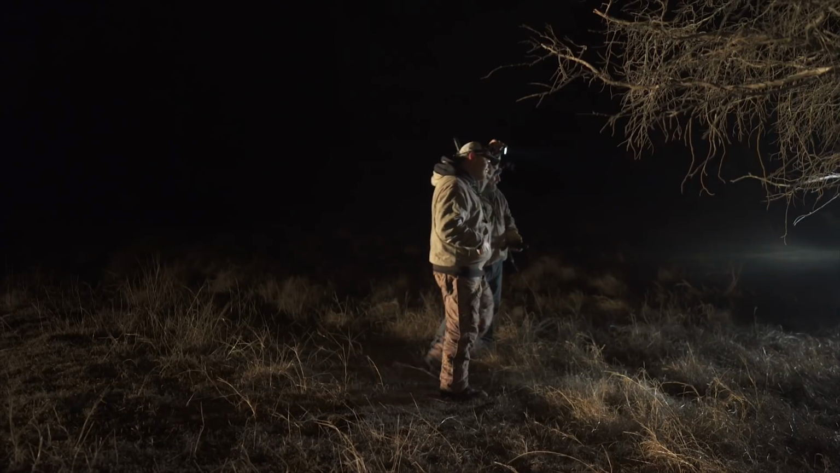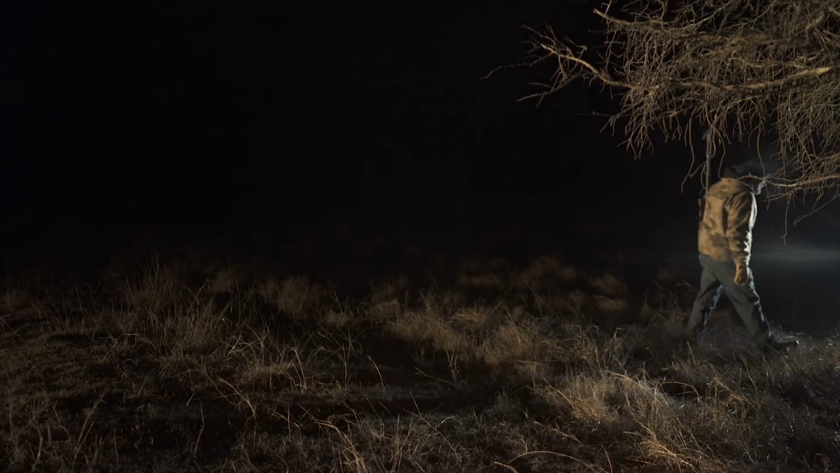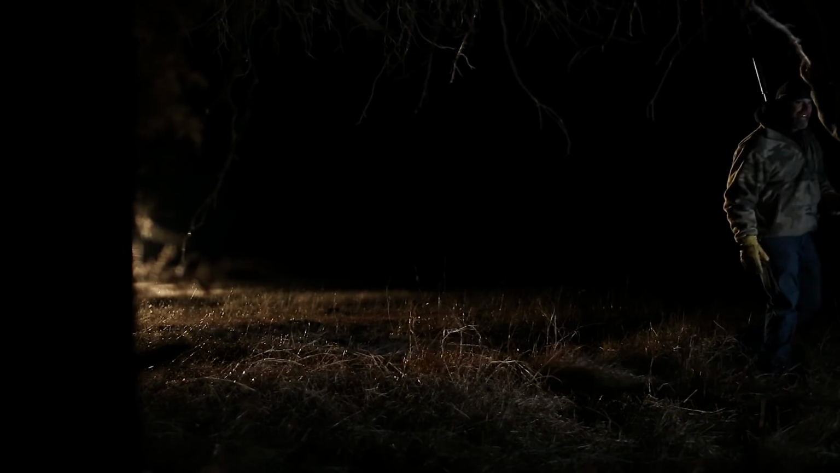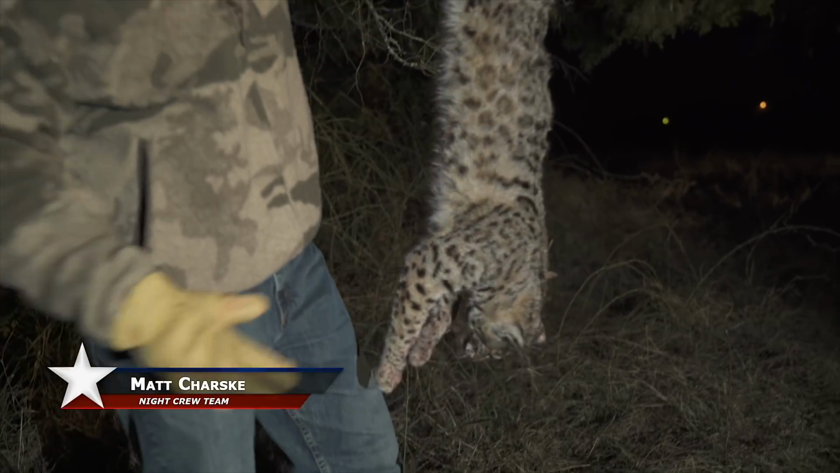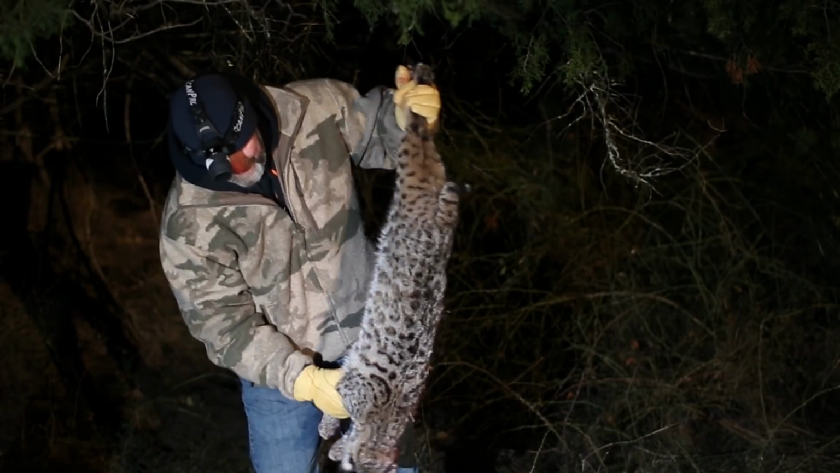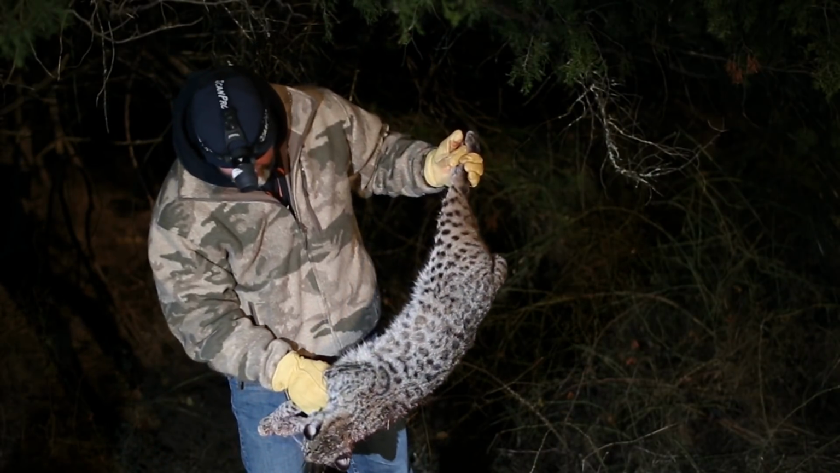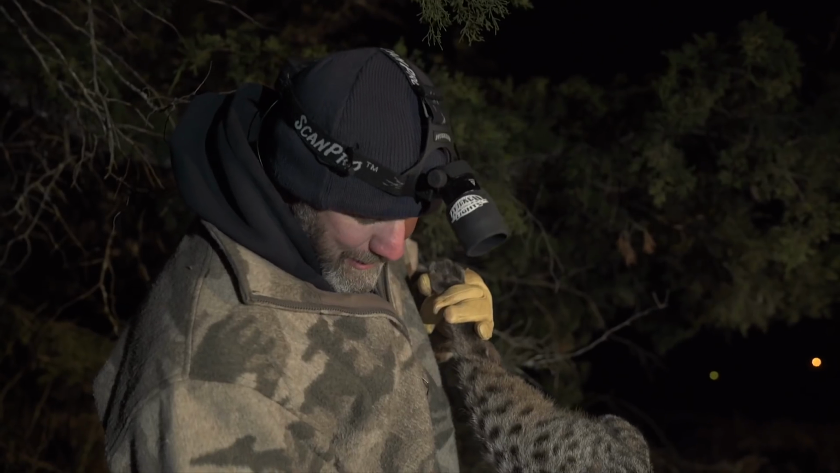Look at this thing. Well, let's get on him. Dude, he's pretty. Oh, man. Dude, look at the spots, man. That is gorgeous. What a gorgeous cat. He is covered.